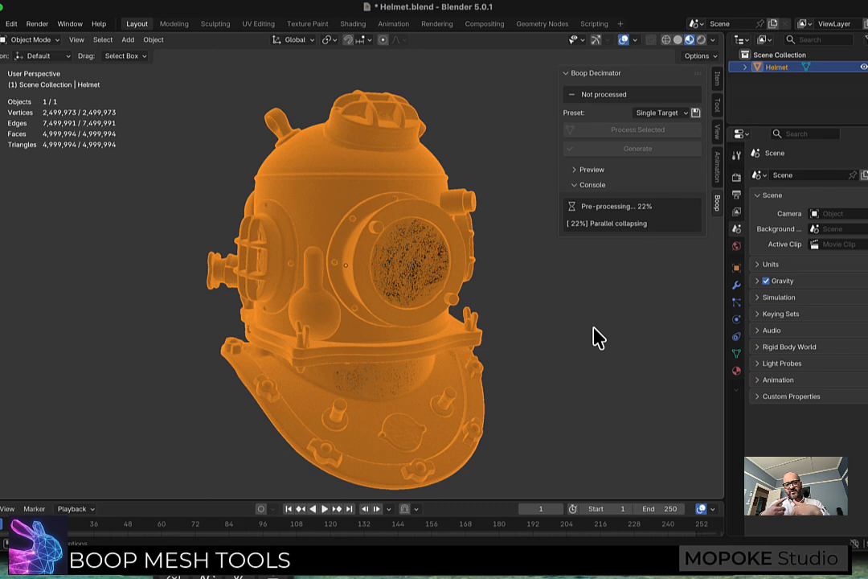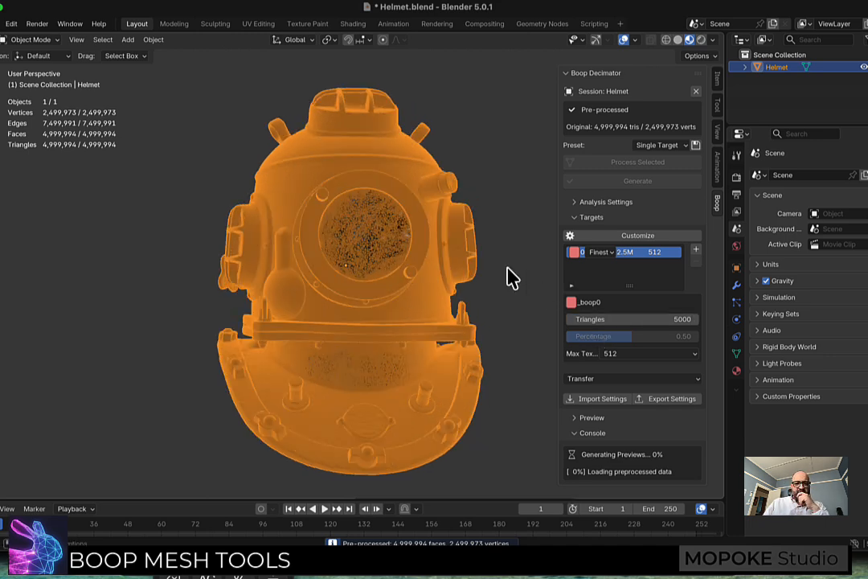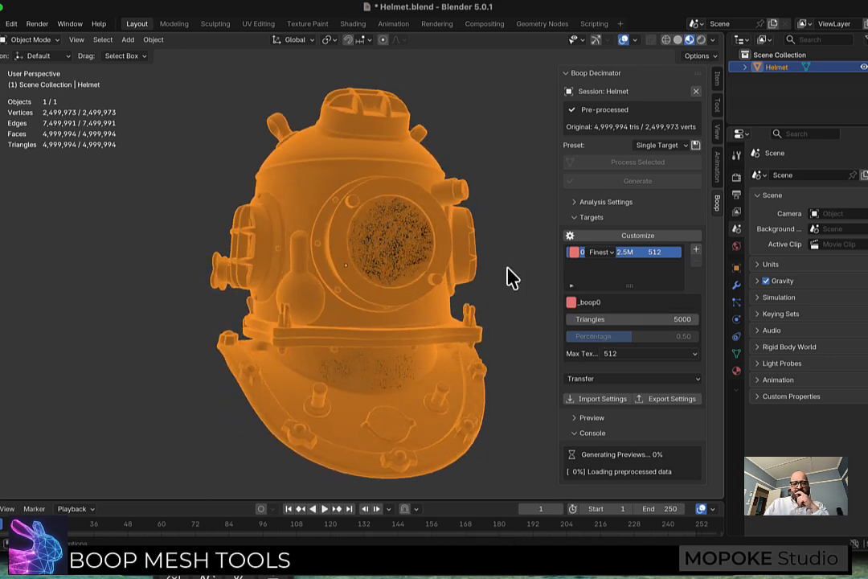So we can see that the pre-processing is just going through. That's where it's actually calculating the decimation of the edges. It's got a special flavor of QEM in the background. So right now it's going to be building the preview mesh.